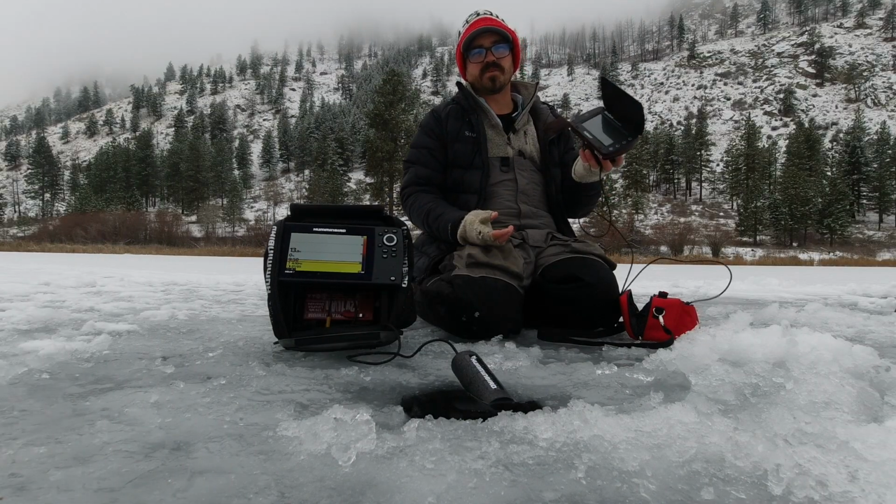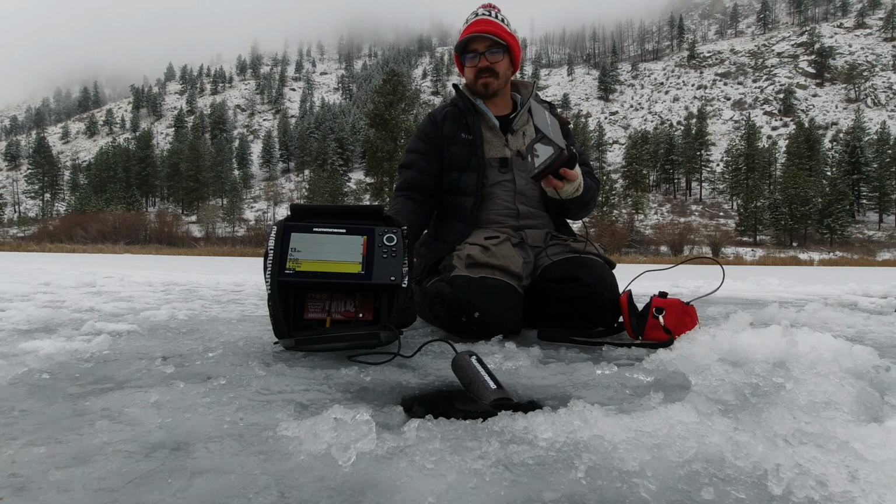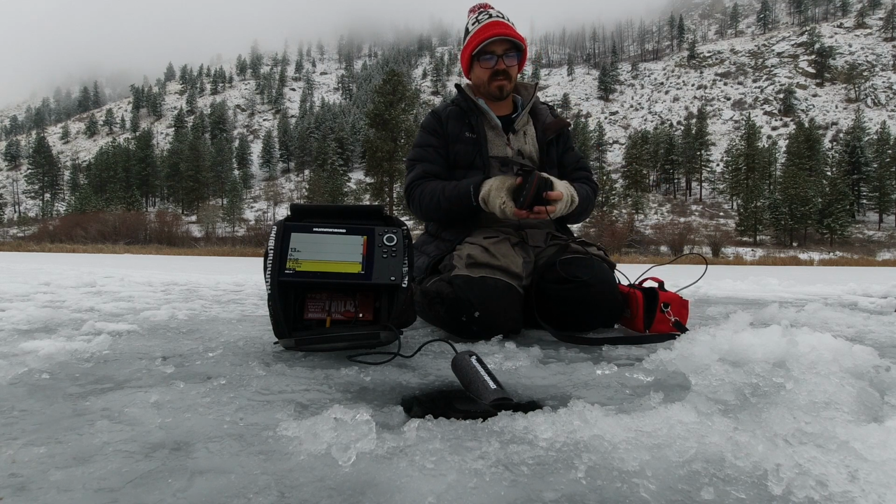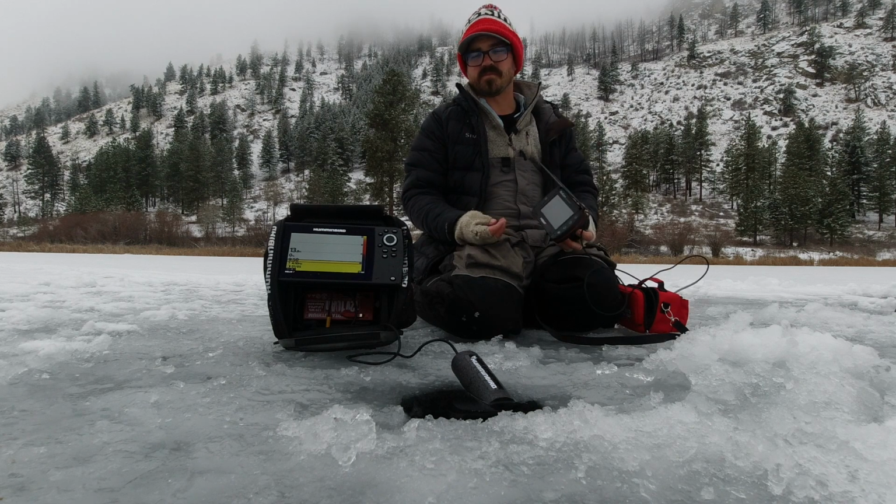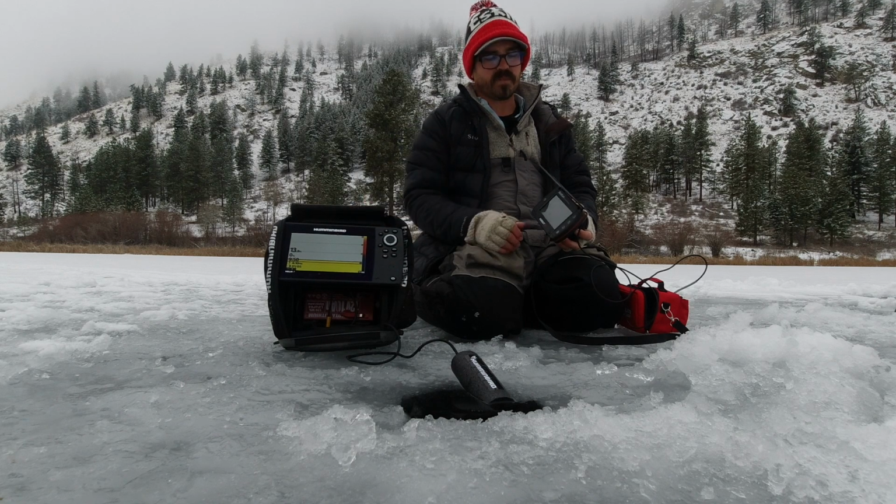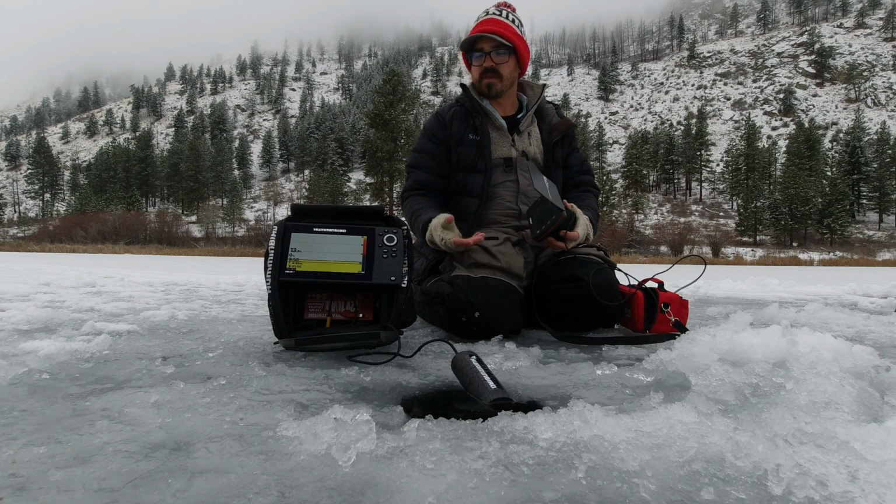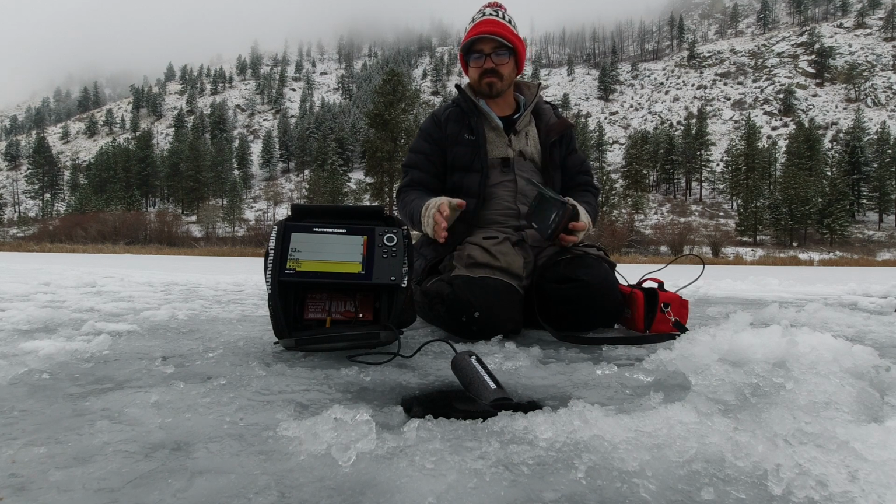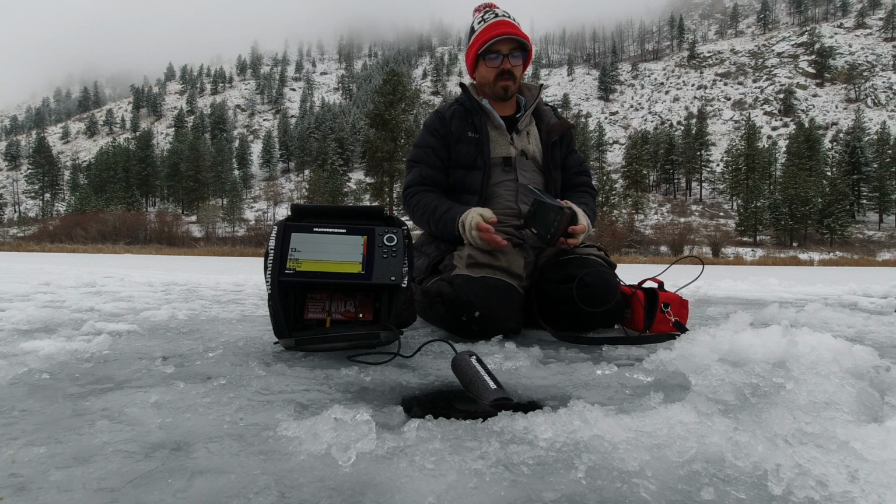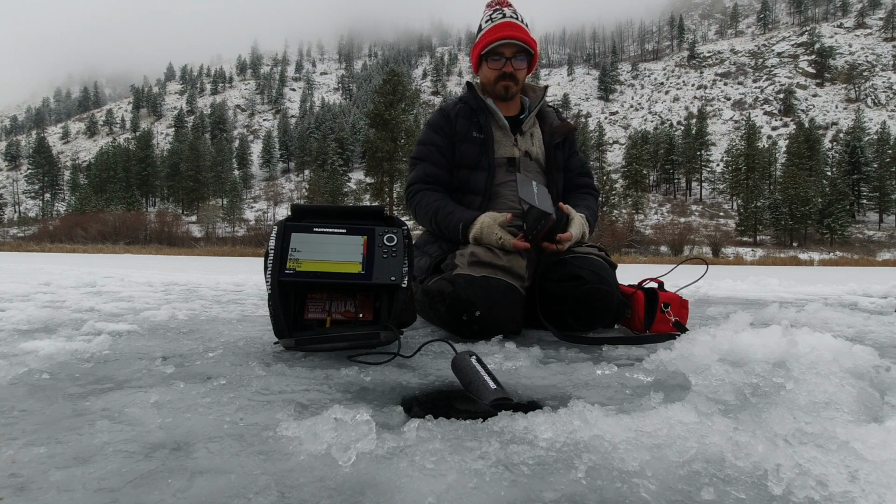Next to consider is portability. In general, I'm going to say that most camera systems are a little bit more compact. They generally come in small soft-sided or hard-sided carrying cases. There's a few units that are bigger than this, but generally smaller. Most of my fish finding units tend to be pretty big and a little bit heavier, just because of the larger batteries involved with them. But I have seen some AquaView systems that are just as big as traditional fish finders. So I will give the slight advantage in terms of portability to camera systems.